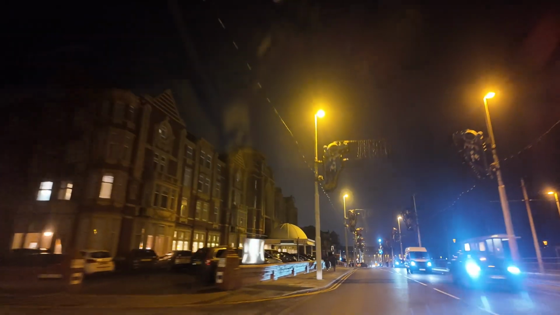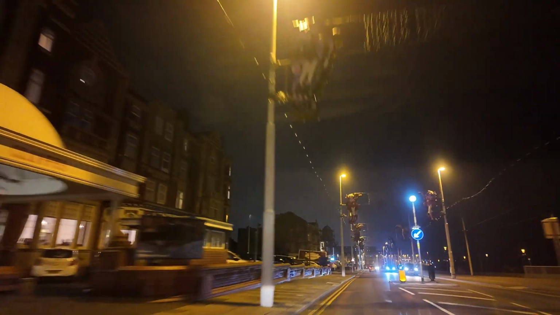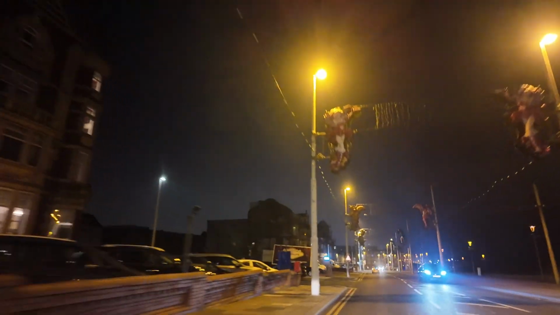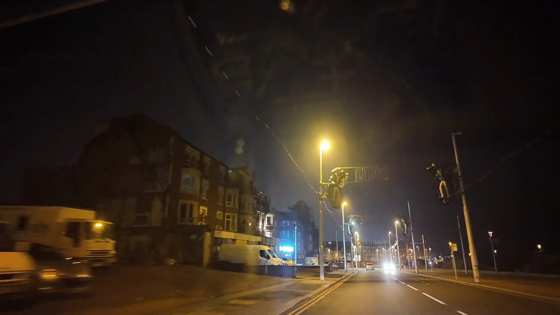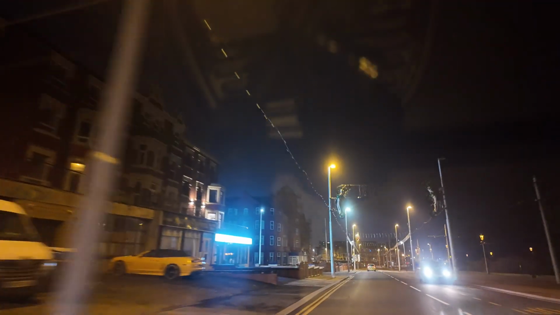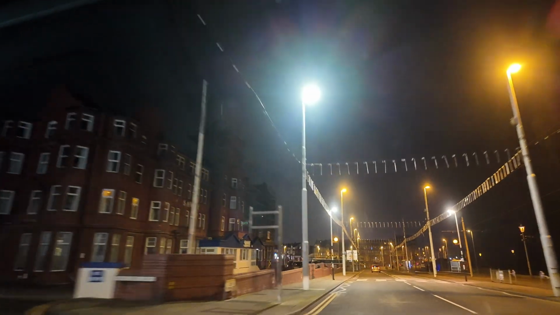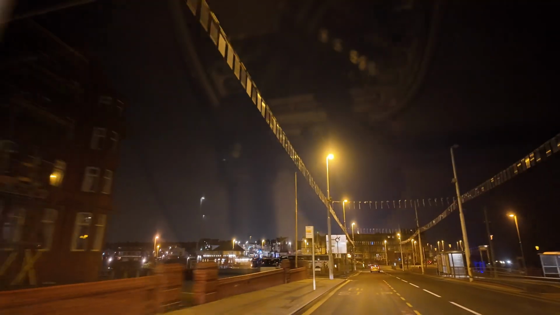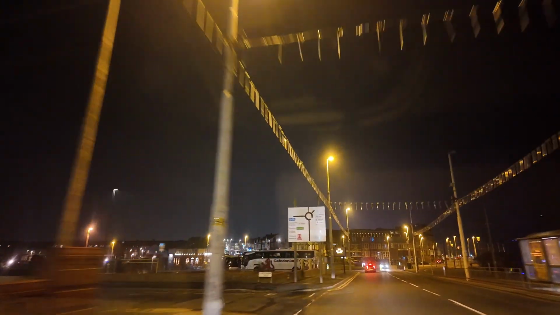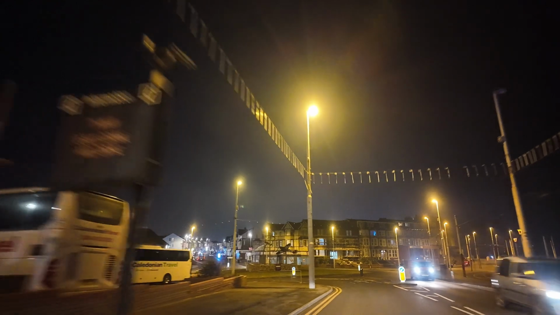This was our trip to Knott End. It was done a couple of months ago, just at the end of season, if I remember right. It was either late December or early January, can't really remember. I think it was early January, just before I went on holiday.